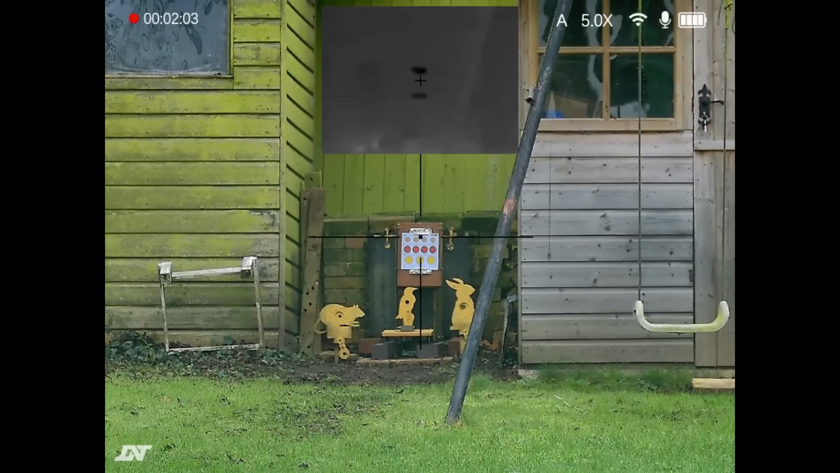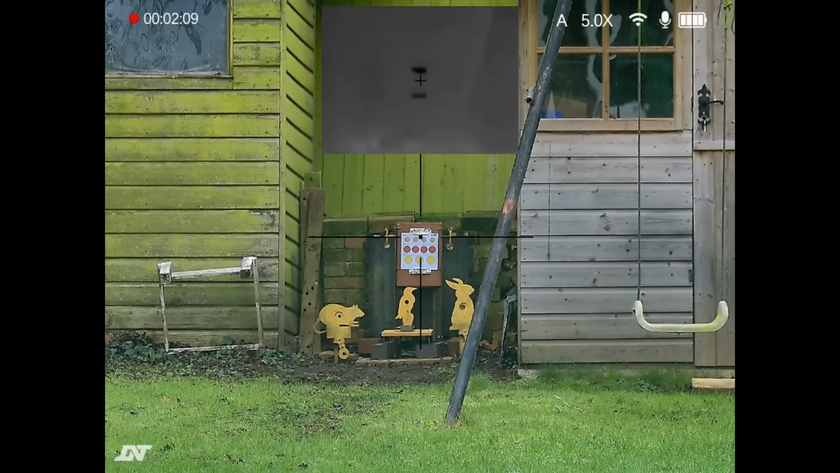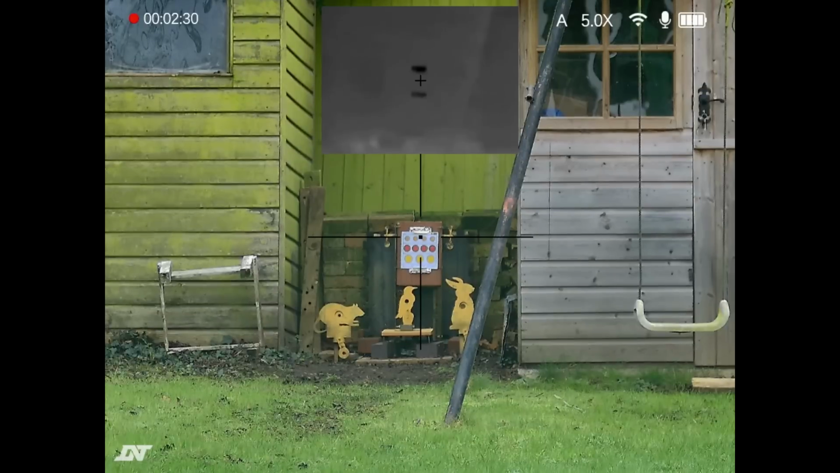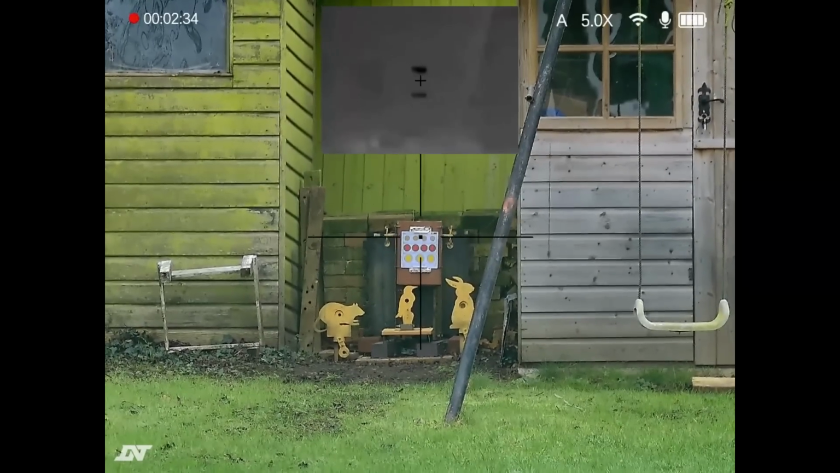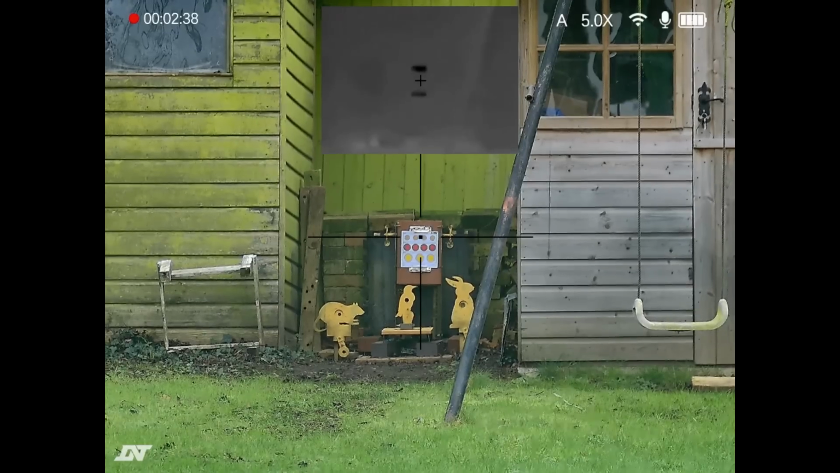It's just that the side button just switches the main palette between digital mode and thermal mode. But you'll notice as well that in this mode the picture-in-picture is not magnified 2 times like it is in the individual modes. It retains its same magnification, if that's clear.